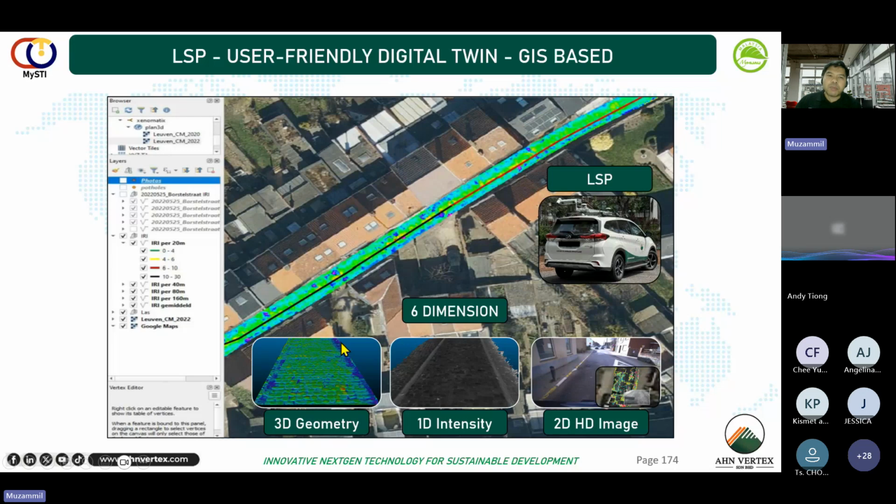What LSP is able to do is, the term they use is 6 dimension. What does 6 dimension mean? First, 3D geometry. As you can see in this picture, you can clearly see that it is a cobblestone road.